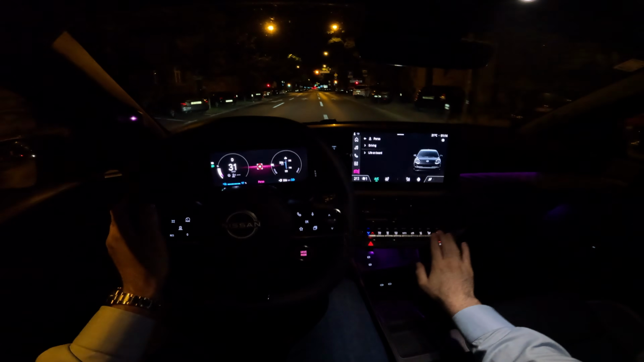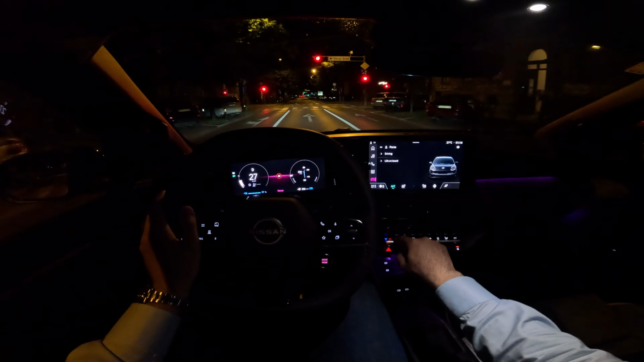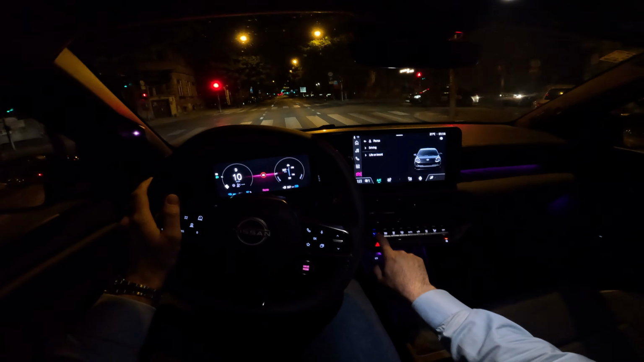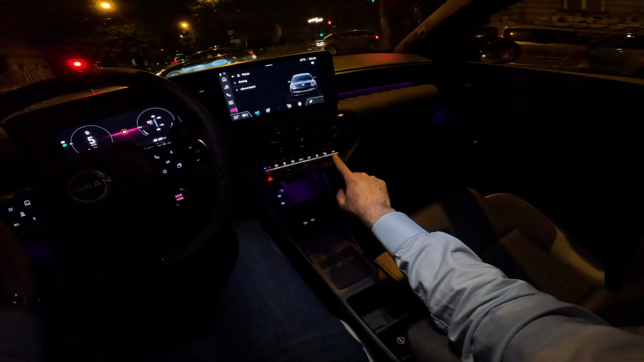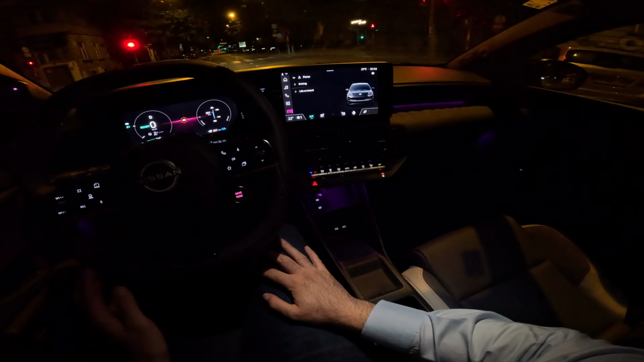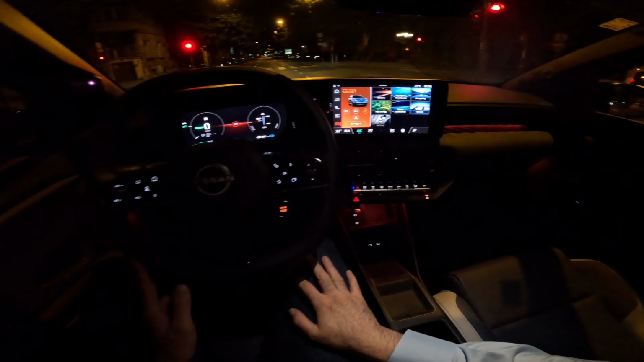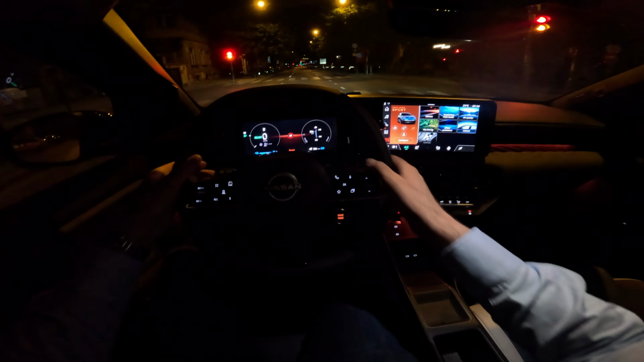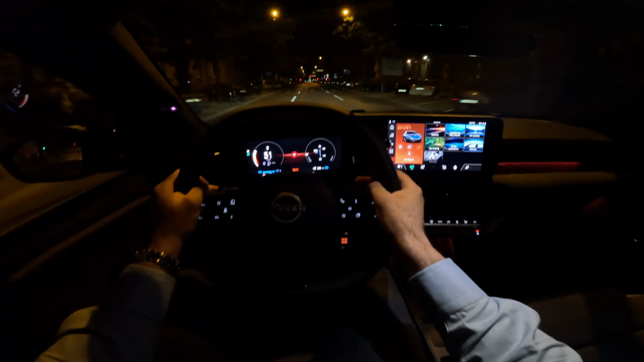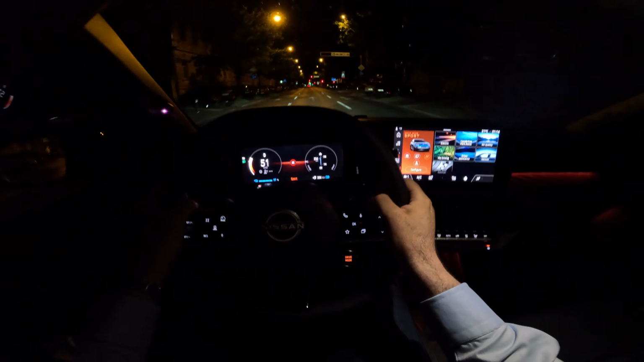And also I must compliment the buttons. So you have the physical buttons for the AC, you adjust the air blower and then you adjust the temperature on those. You also have max, AC max, off, and yeah, this is really convenient. Let's put it to sport mode, and we have the pedals here for recuperation of energy, and of course instant throttle response.